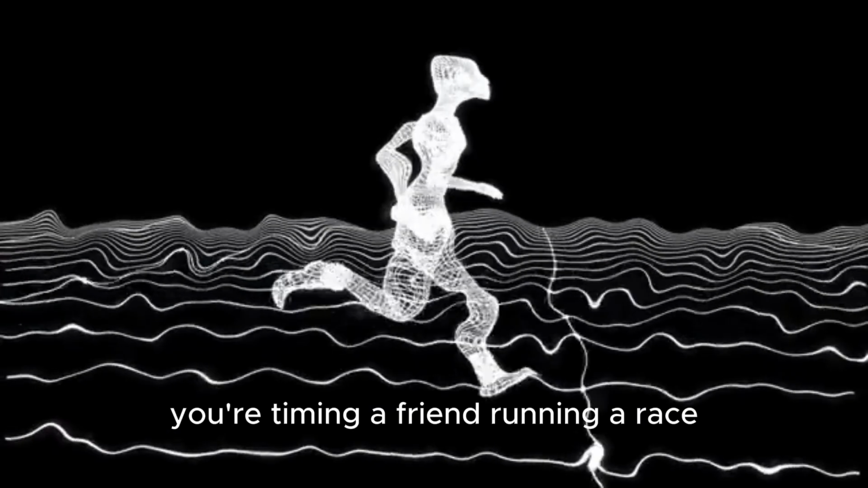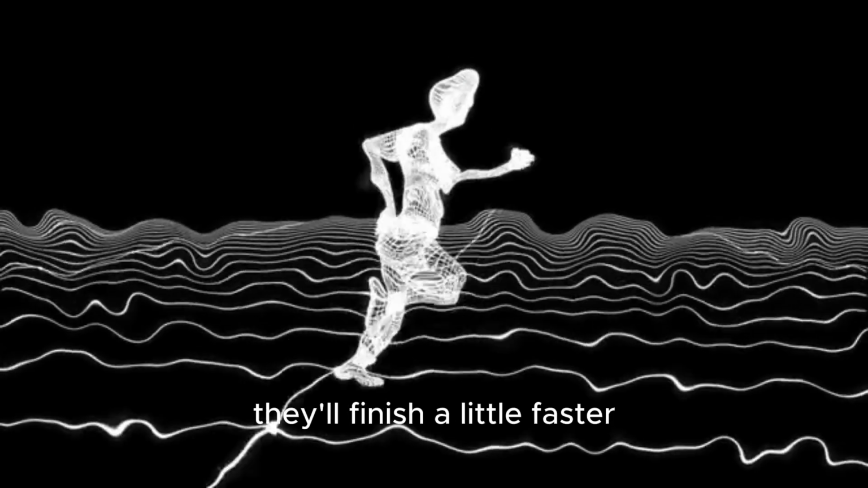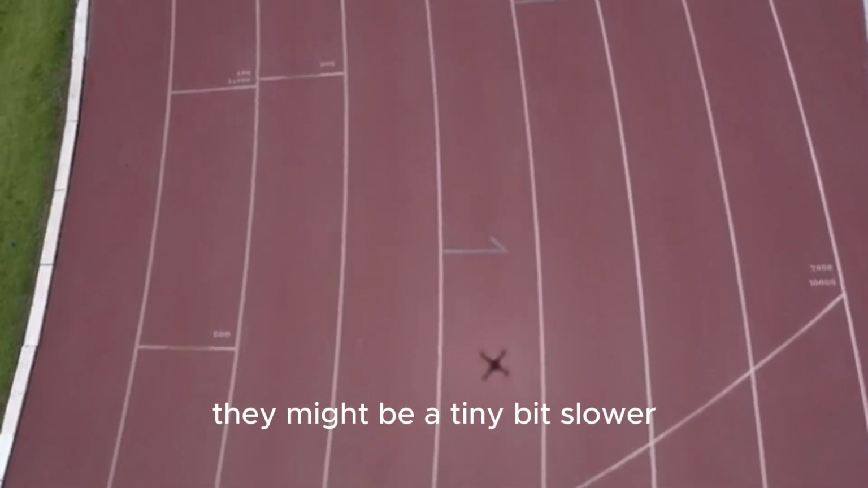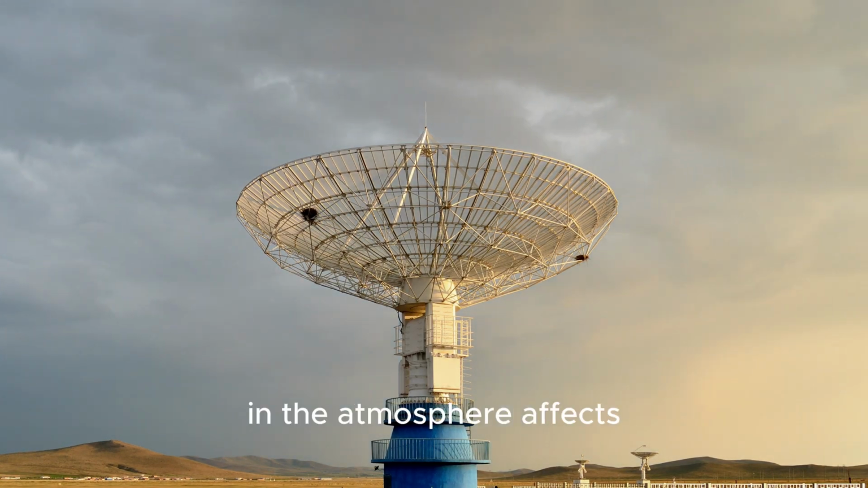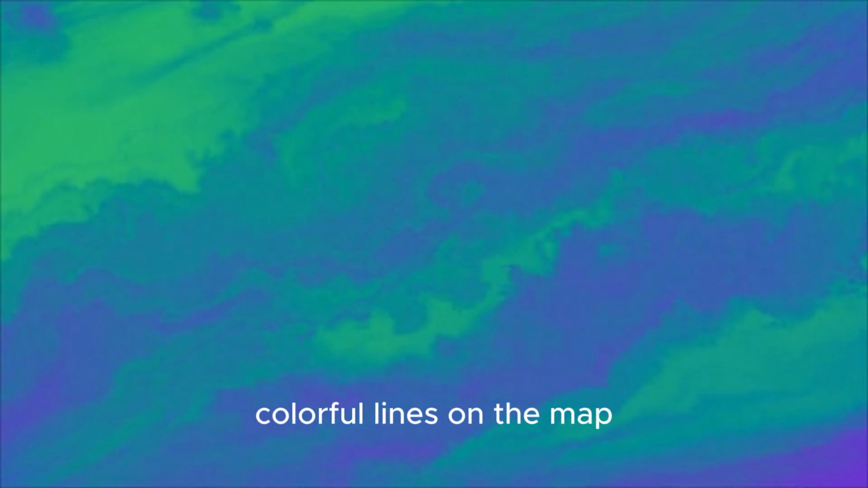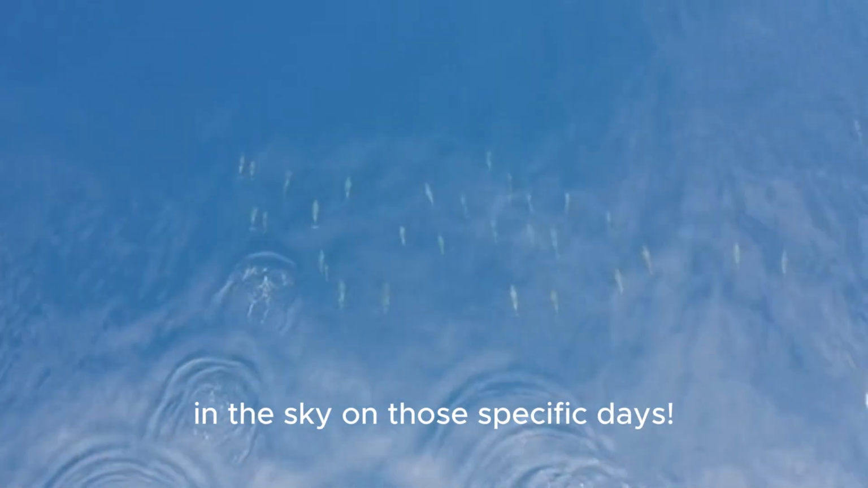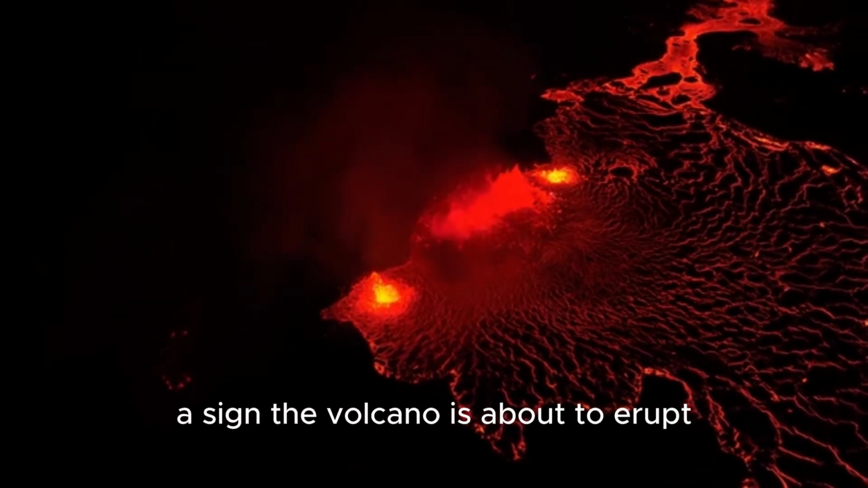Imagine you're timing a friend running a race. If a sudden gust of wind pushes them forward, they'll finish a little faster. If they have to run through a patch of thick, humid air, they might be a tiny bit slower. The satellite signal is like that runner. The weather in the atmosphere affects its travel time. When scientists compare two images taken under different atmospheric conditions, these differences create those straight, colorful lines on the map. It's like a digital fingerprint of the weather in the sky on those specific days. So those big red lines aren't a sign the volcano is about to erupt.